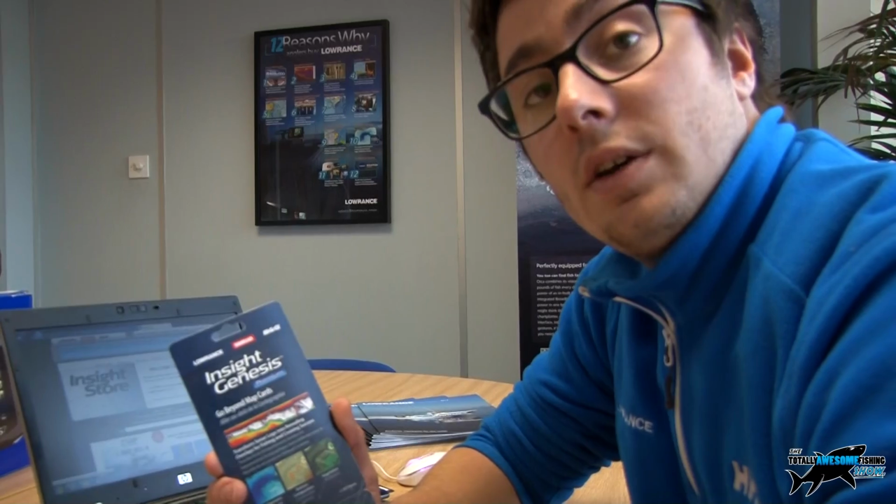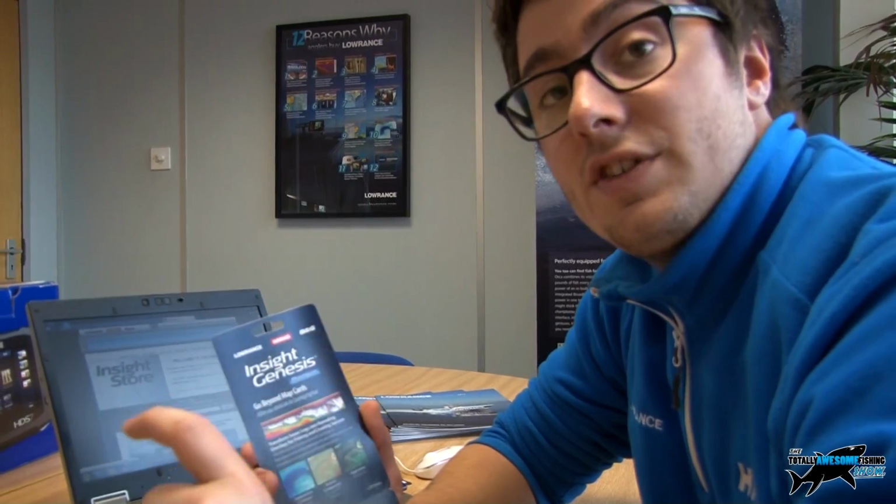So with Insight Genesis, you can record your sonar data from the plotter onto your SD card. The files that it logs aren't massive, so you're probably good with a 6 GB card. If you've already got a chart card in there, then there'll probably be plenty of room available for it to load the files to.